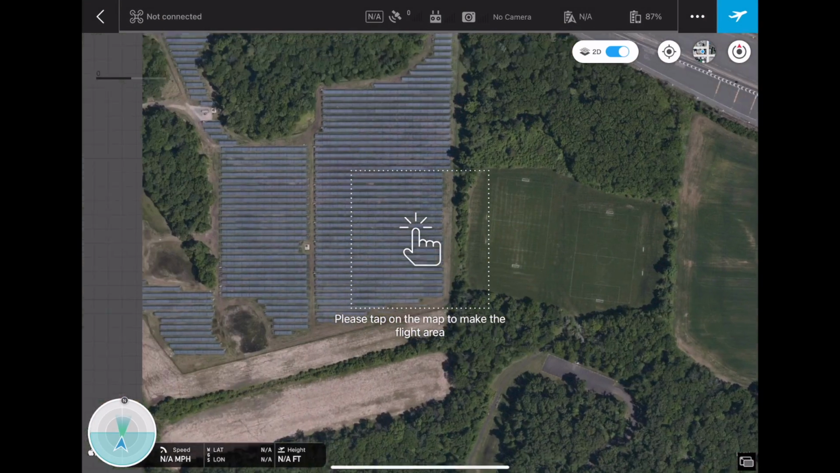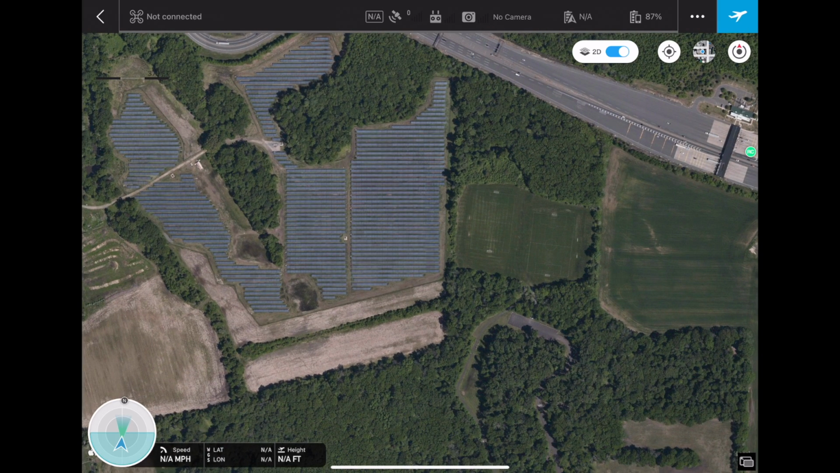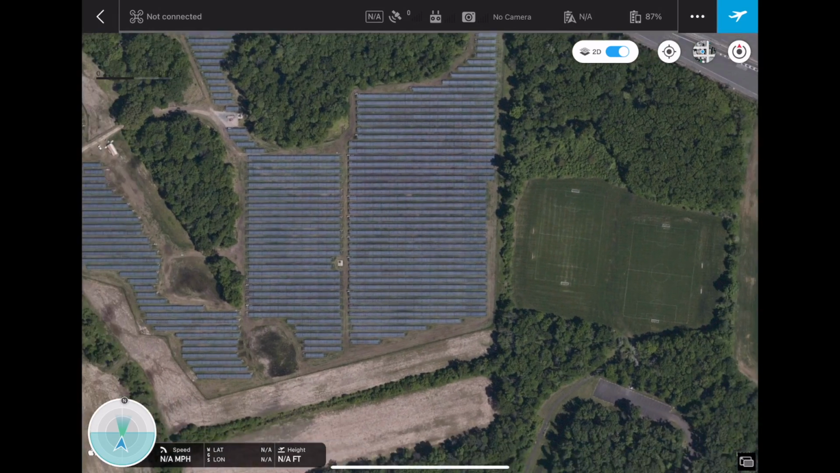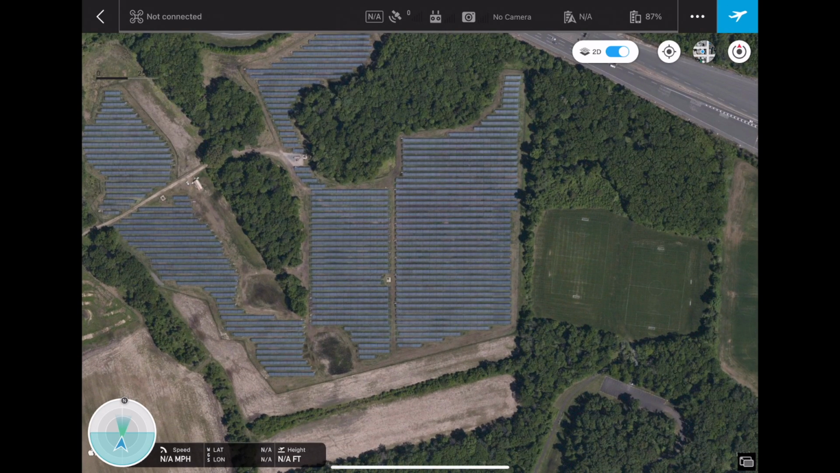Then you're going to find your site on the map, since you'll be at the office when doing this. I'm personally out in the field right now because I'm filming this entire video out in the field. And so here we're at the site. This is what we're going to be inspecting today, not the entire site. We're only going to be doing a smaller portion because there are some monitoring issues in this one area.